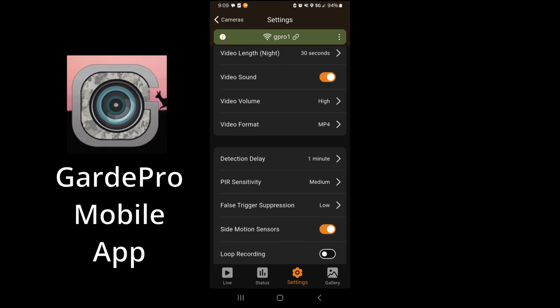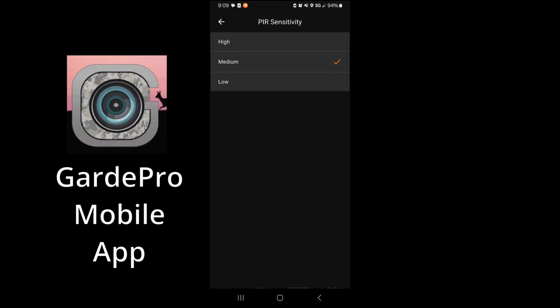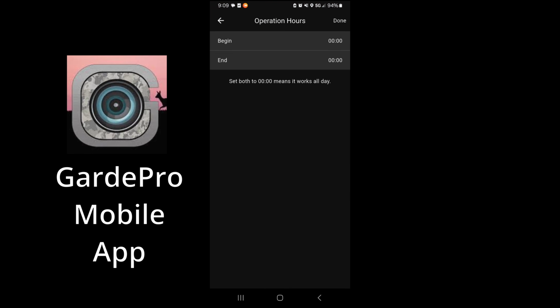Very important is the detection delay, and it can be set from 0 all the way up to 1 hour. You can change the PIR sensitivity. Here's where you can turn off the side motion sensors if you need to cut battery consumption. If you desire, you can schedule this camera to only trigger during certain hours.